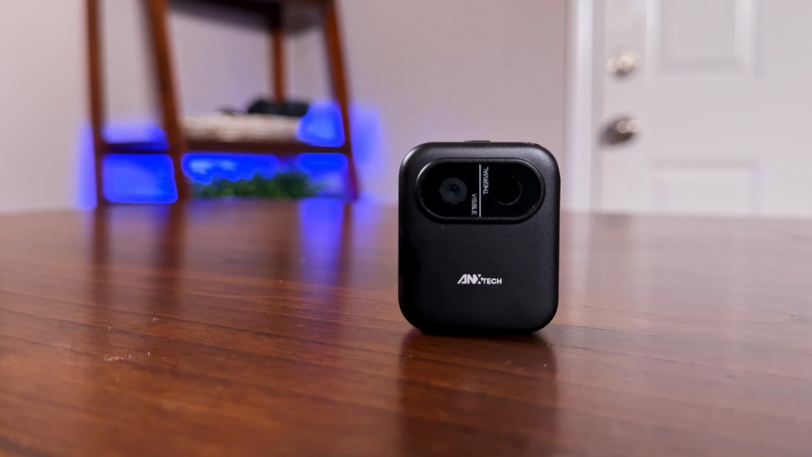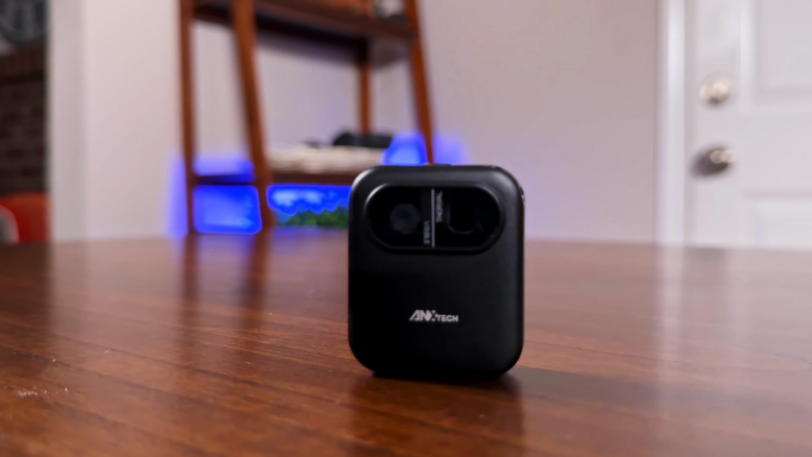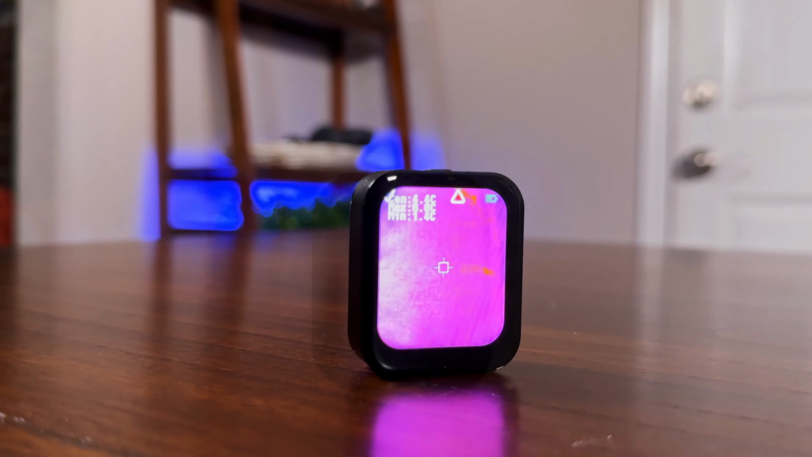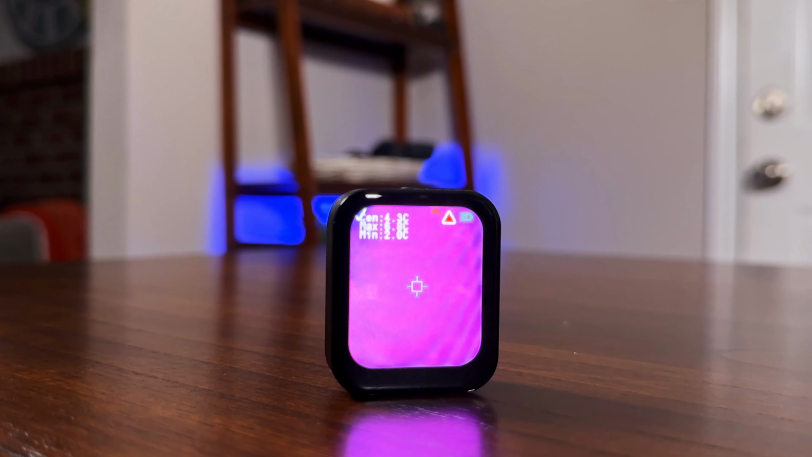Do you ever wonder what's going on inside your walls, where you're losing heat in the winter, or if there's something weird with your outlets, or if you ever want to know where a heat source is? So let's go over this mini thermal camera. I'm gonna go over the key features, show you a quick demo of how this thing works, and then talk about who this is actually for, all to help you make a better informed buying decision.